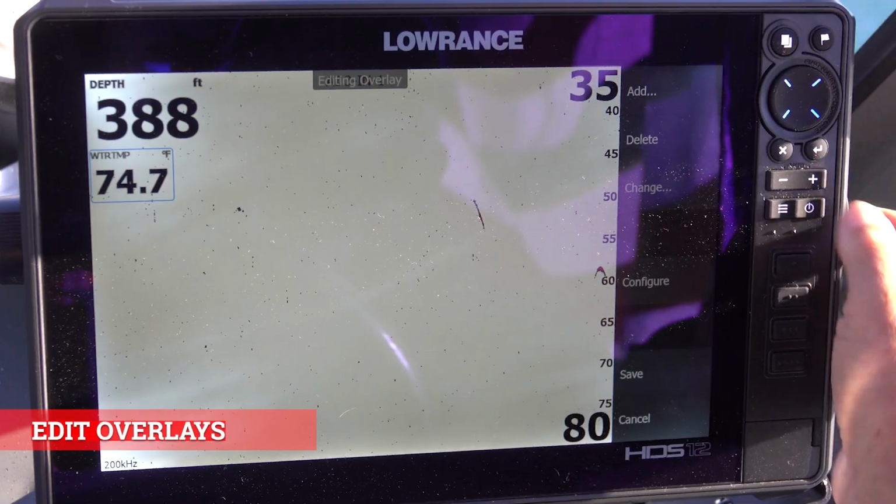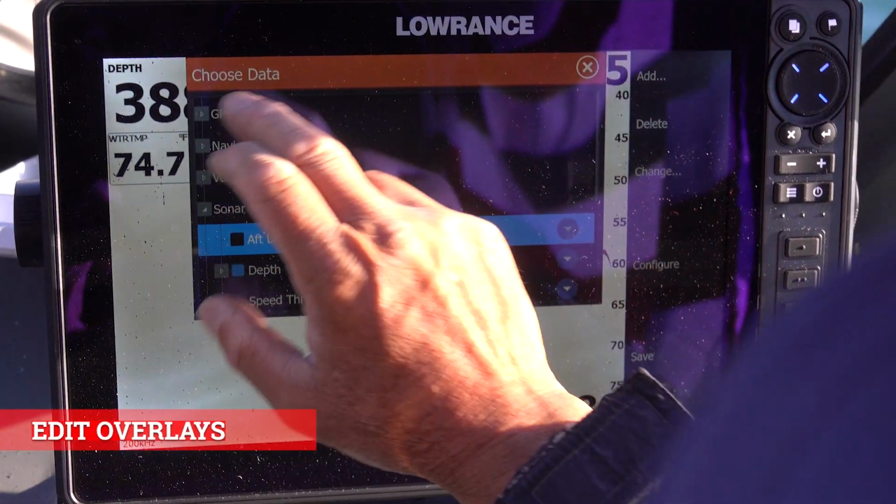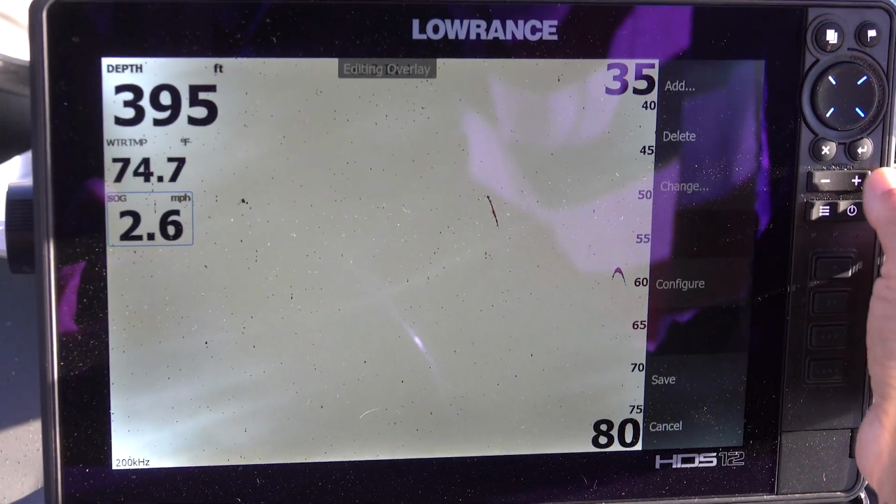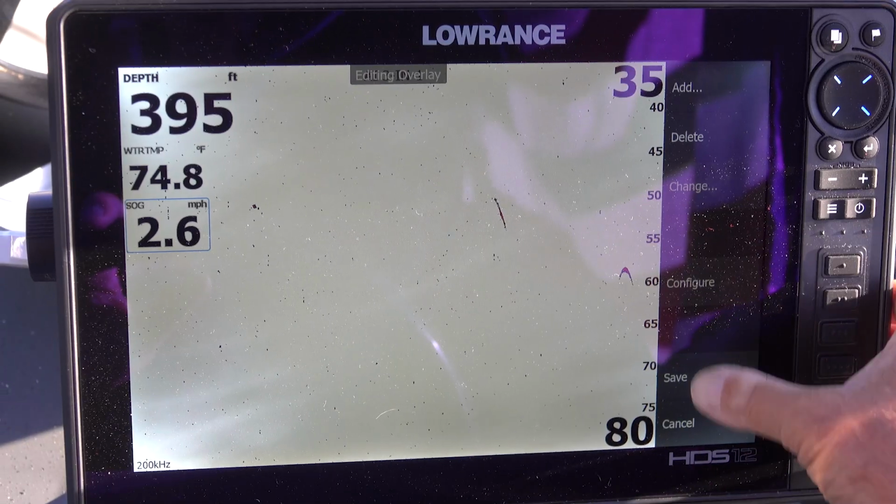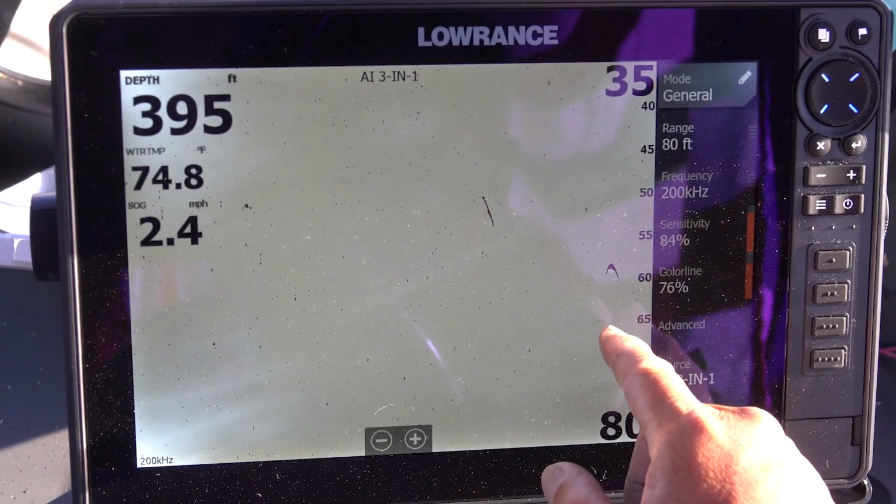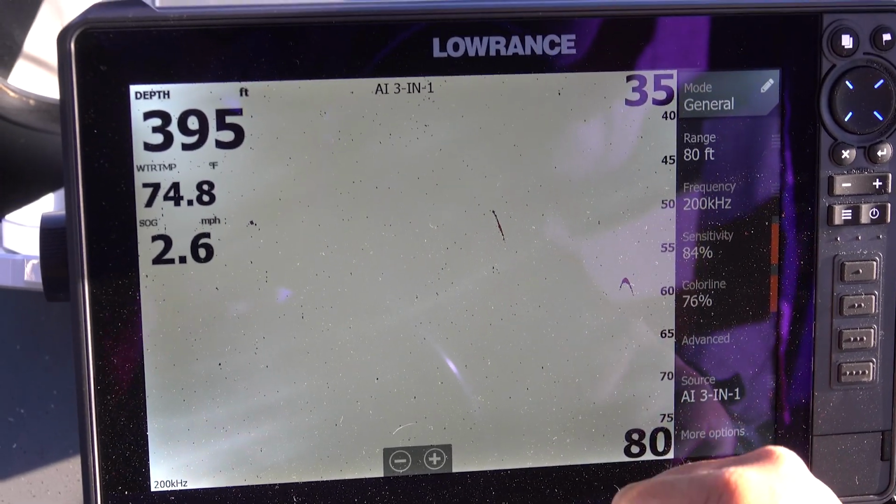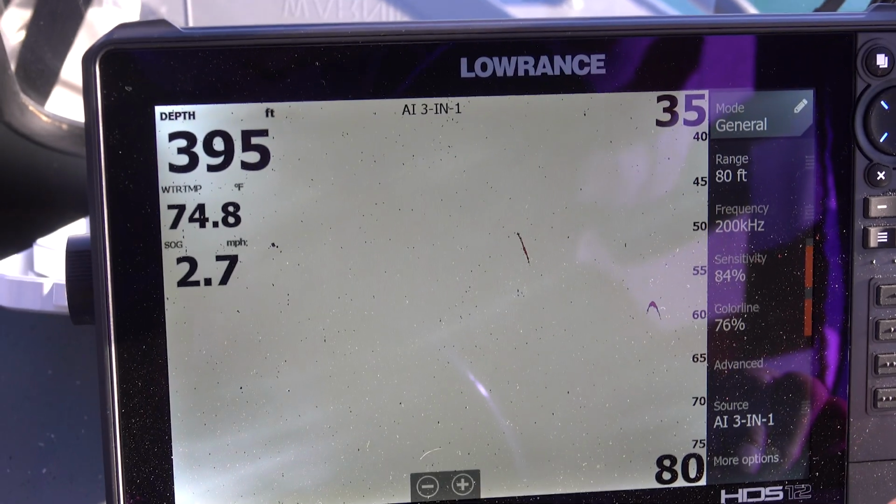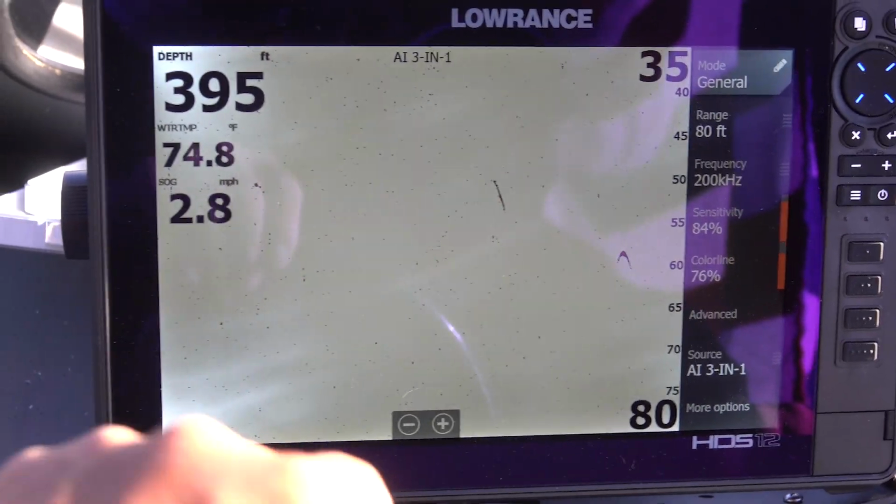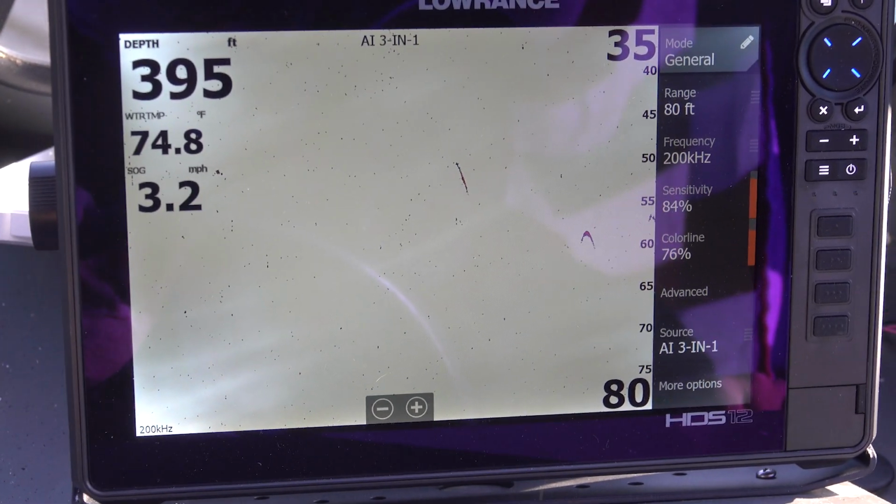I'll come down here, the water temperature, make it a little bit bigger. I might want to add, because we're trolling here, the speed over ground, make that a little bit bigger, and then I'm going to save it. So when you have your transducer adjusted right and the boat's at idling speed, you're going to see an arc like this. Those are fish. So we're going to come along, and at first, when we first stopped, we saw quite a few. So we're going to come around here.